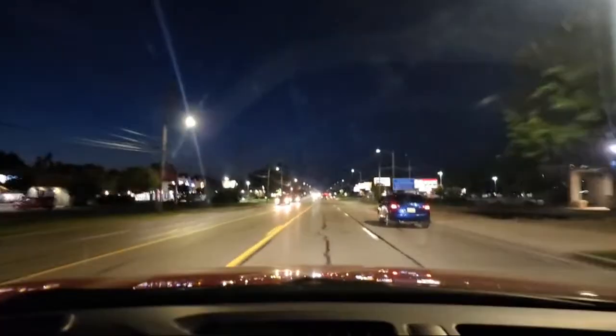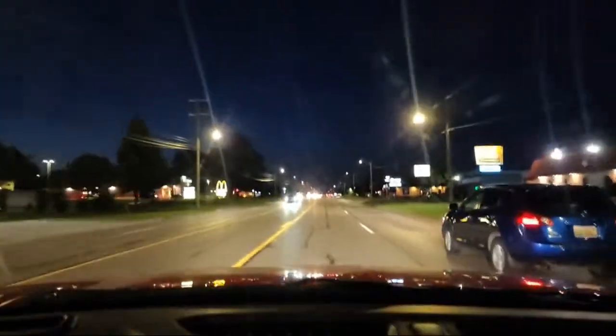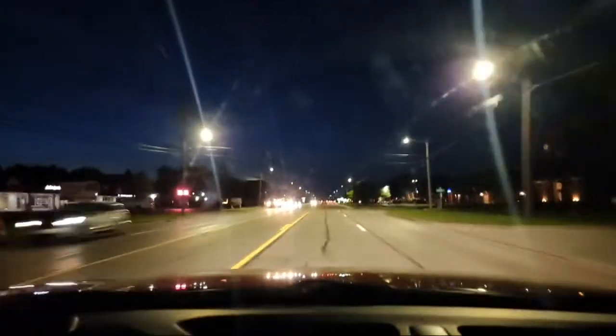I'm barely turning the wheel, so I want you guys to learn to have great lane positioning, great speed control, so you can be predictable to other drivers. You can be predictable to traffic lights. Predictability, consistency with speed control is so important.